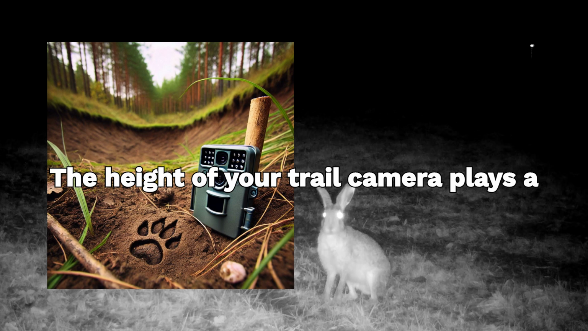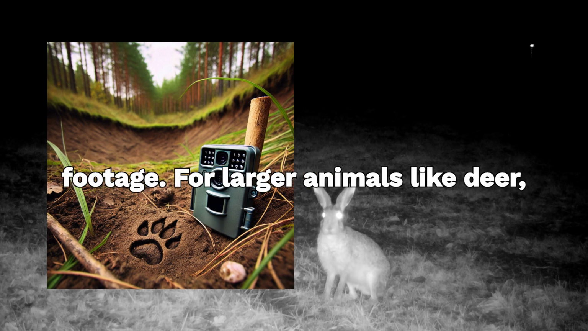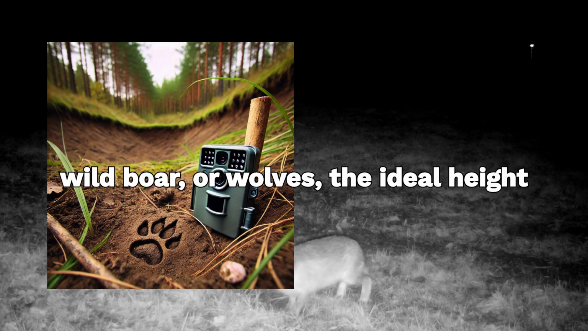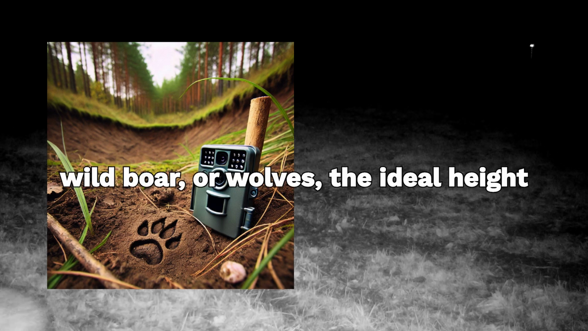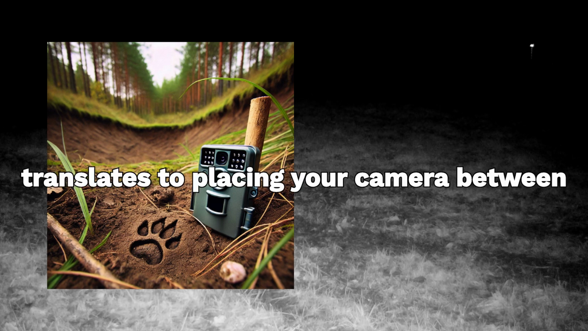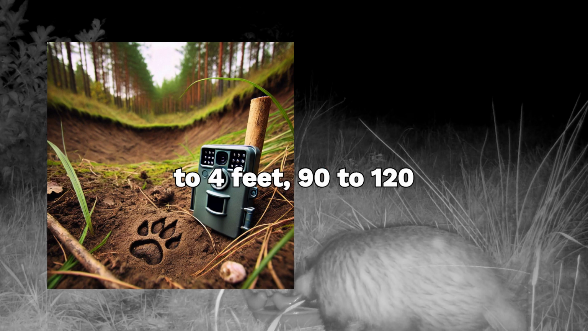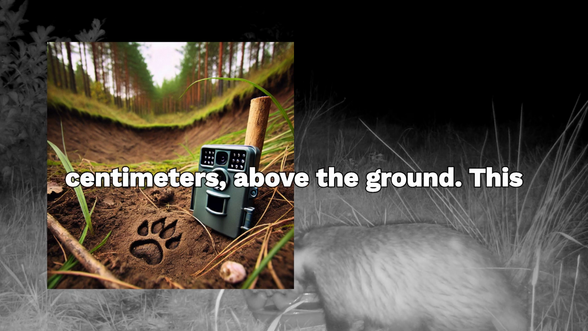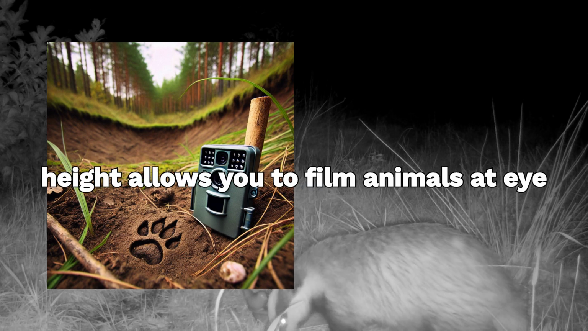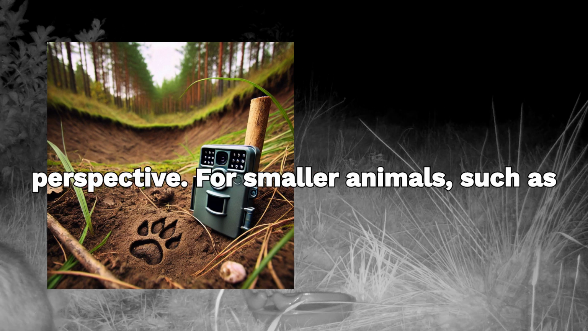The height of your trail camera plays a crucial role in capturing the right footage. For larger animals like deer, wild boar, or wolves, the ideal height is approximately chest level to the animal. As a general guide, this translates to placing your camera between your own waist and chest height, around 3 to 4 feet, 90 to 120 centimeters, above the ground. This height allows you to film animals at eye level, creating a natural and striking perspective.